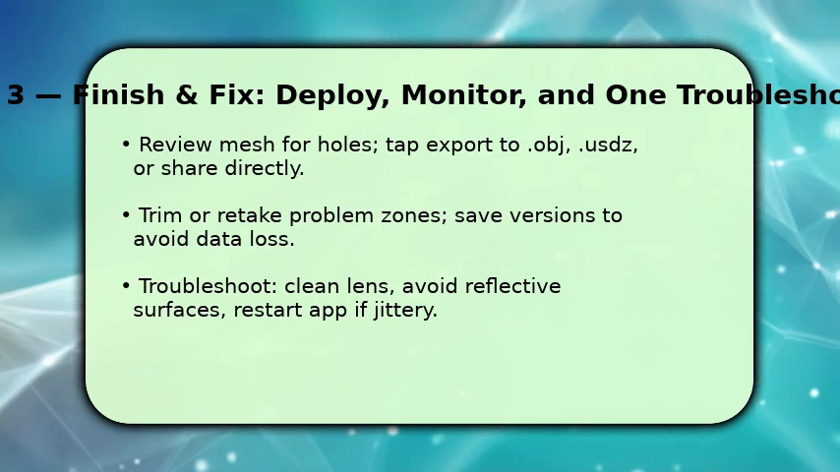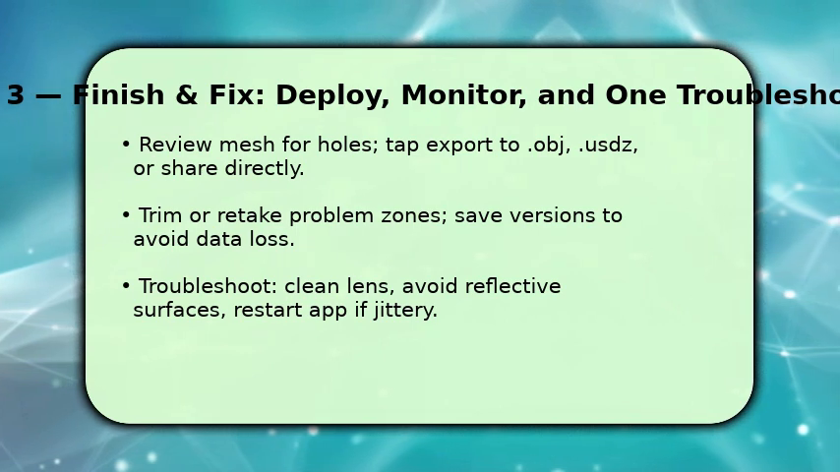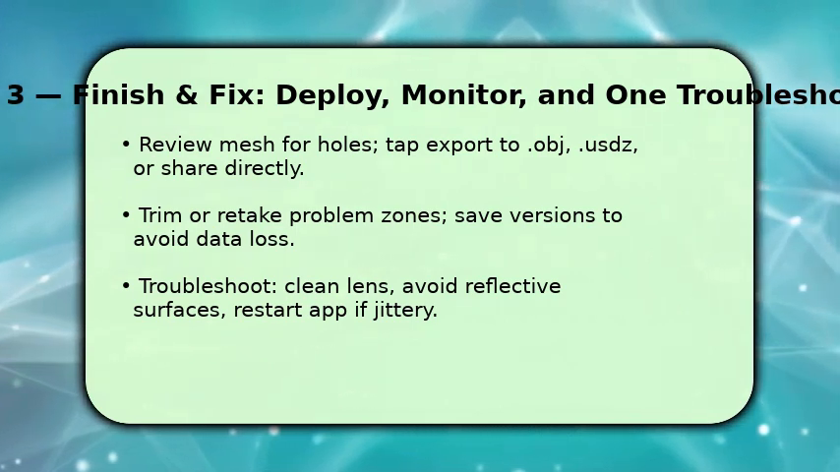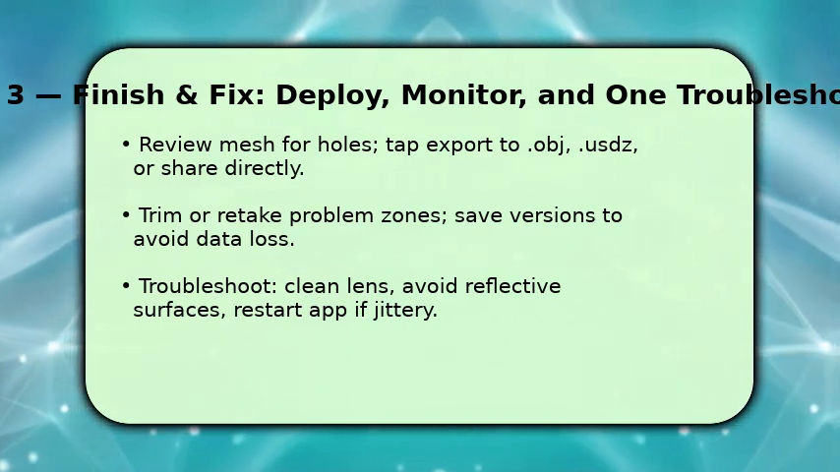As a tip, if scans are noisy or the app jitters, clean the sensors, remove intense reflections, and restart the app. These steps fix most issues because Lidar struggles with glare and obstructed emitters.